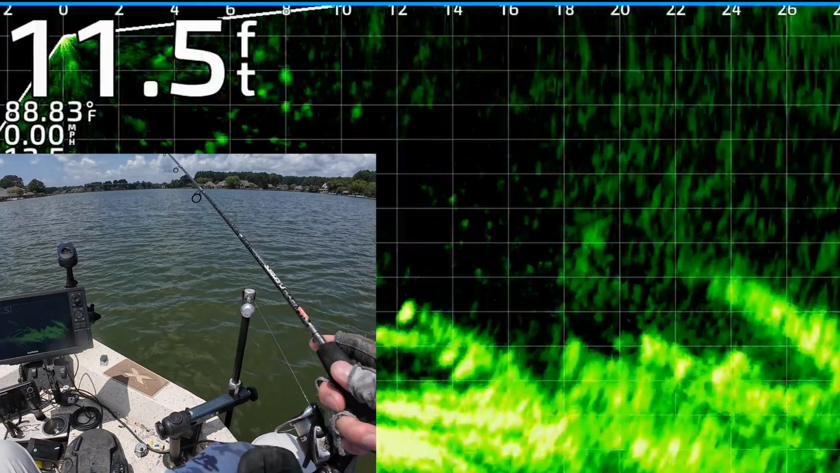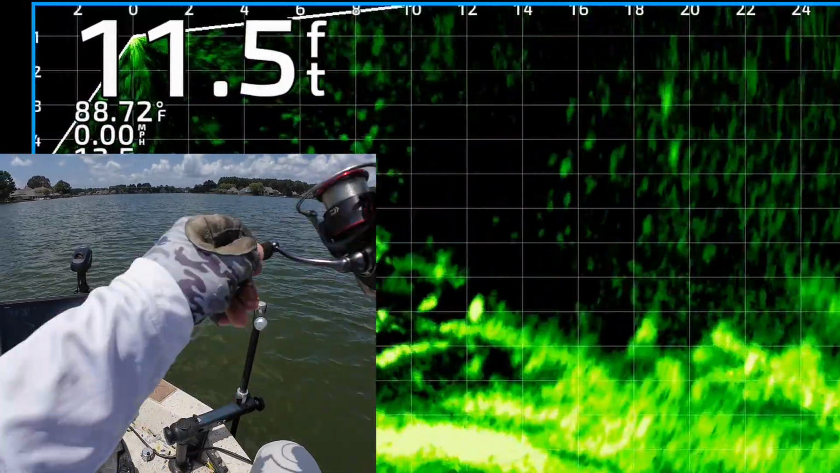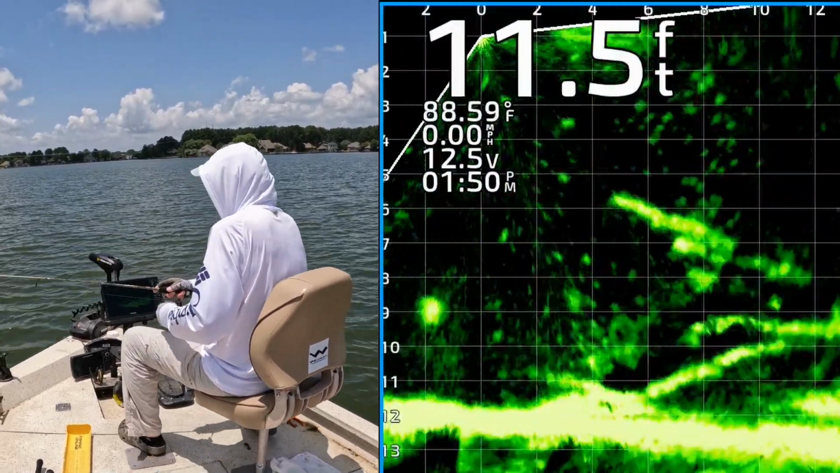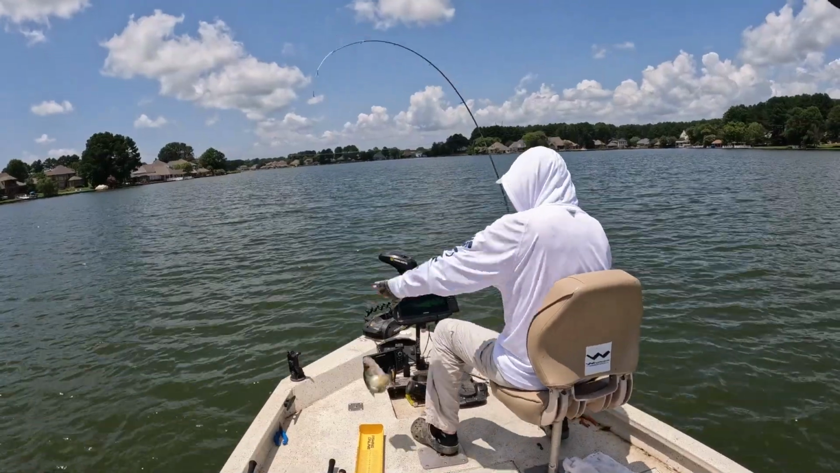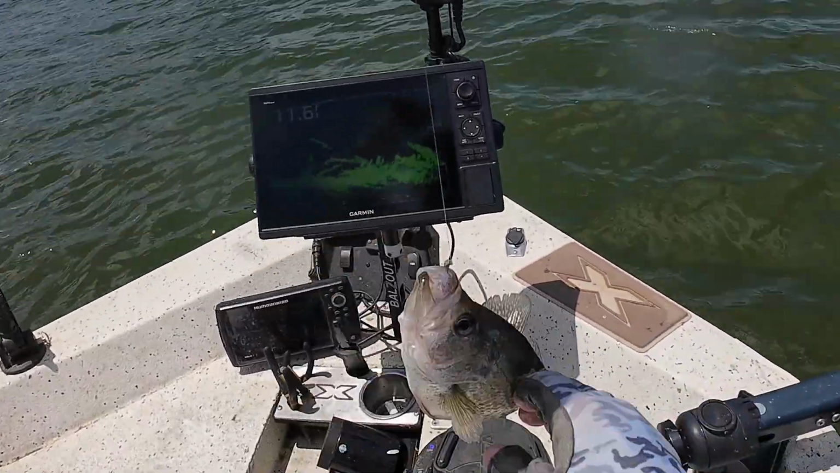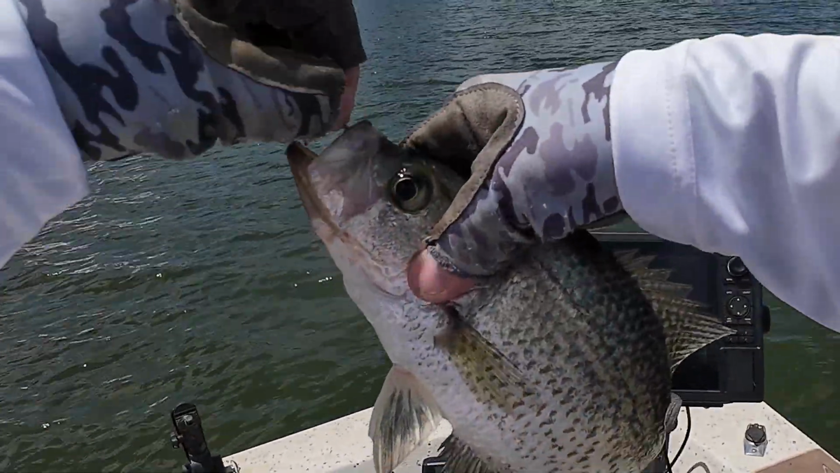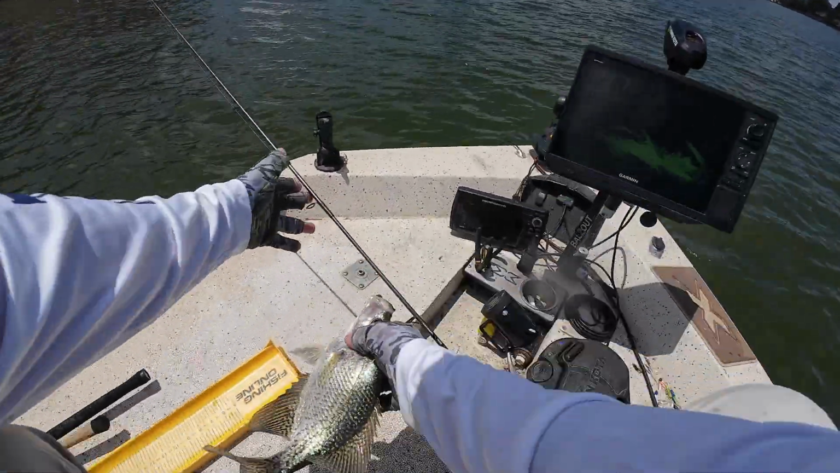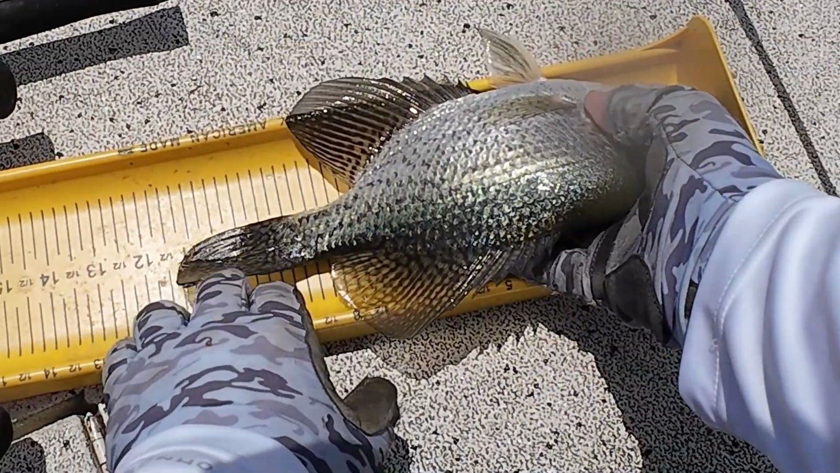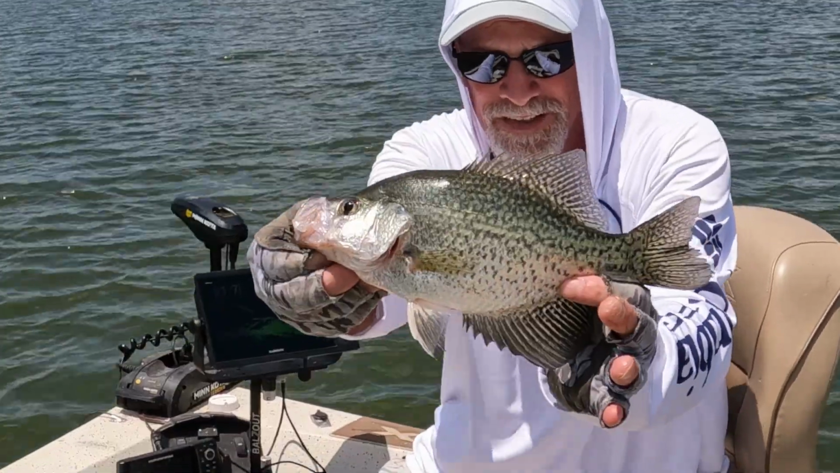Anyway, there's my jig and weight dropping down. One of them's chasing it already. He has got it right there. Got that one. He could not resist. Oh, this is small. He's still 11.5 probably. Oh, easy little dude. I'm gonna let you go, man. Almost 11.5. Black crappie, 11.5.